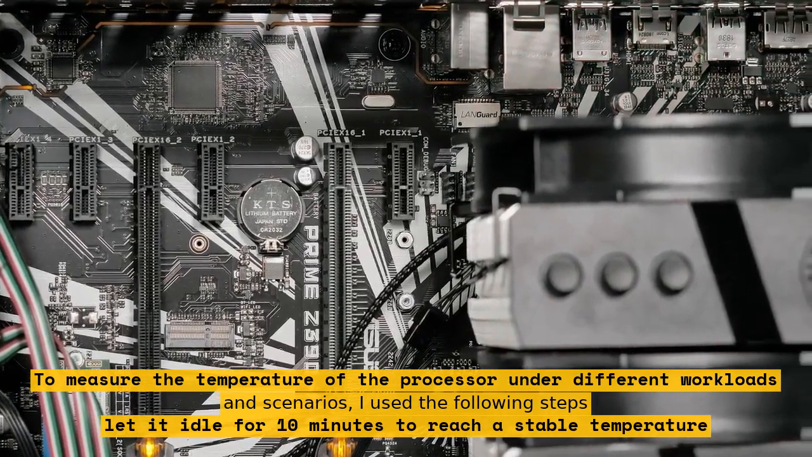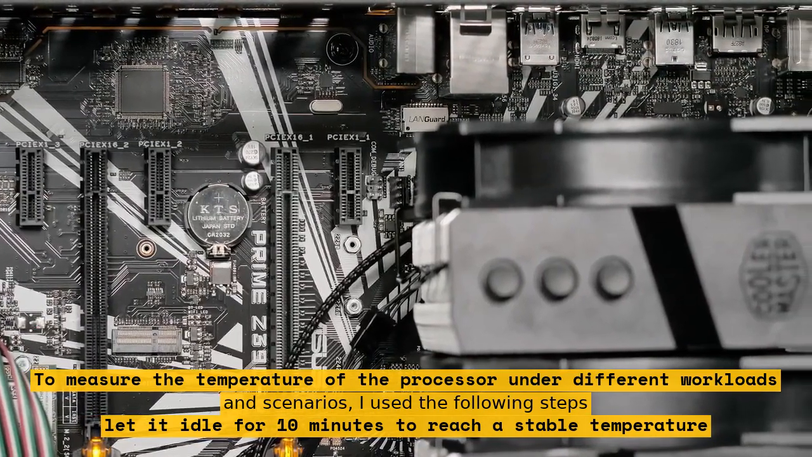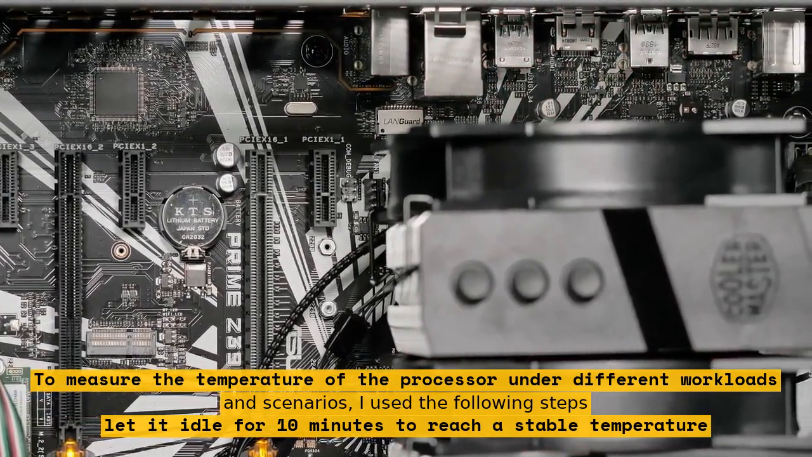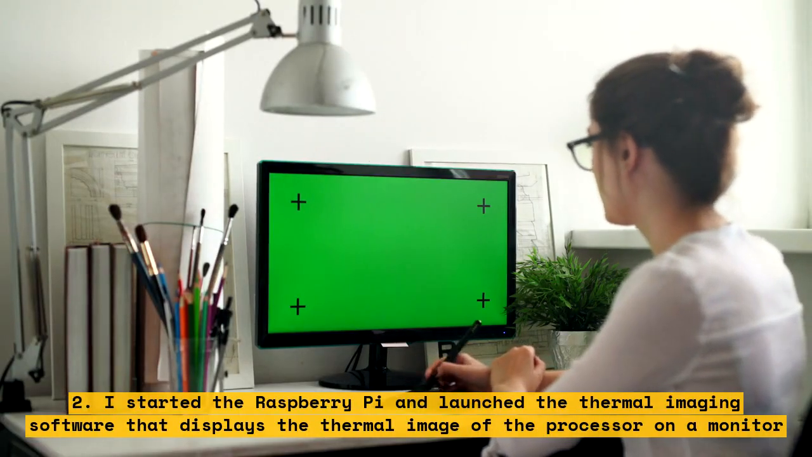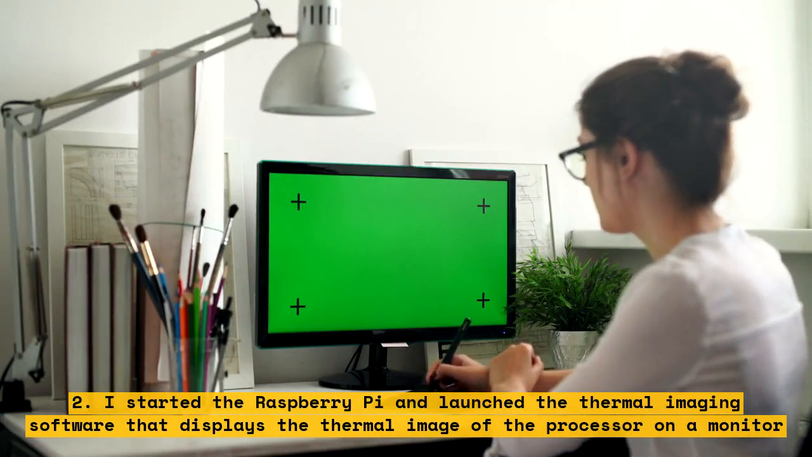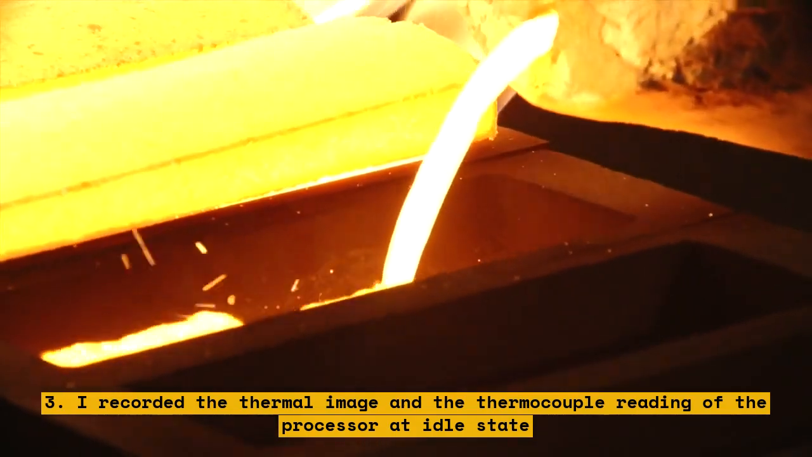1. I turned on the PC and let it idle for 10 minutes to reach a stable temperature. 2. I started the Raspberry Pi and launched the thermal imaging software that displays the thermal image of the processor on a monitor. 3. I recorded the thermal image and the thermocouple reading of the processor at idle state.